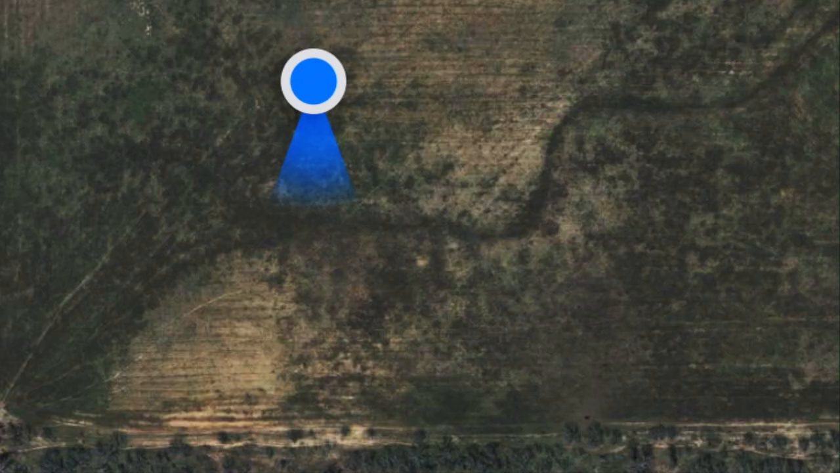It took me a hot minute to recover this first coyote. In my thermal scope, I thought it was only 75 to 80 yards out. I took a screenshot of where I recovered him. The distance according to Google Earth was 225 yards. Not bad for my first 25 Titan hunt.